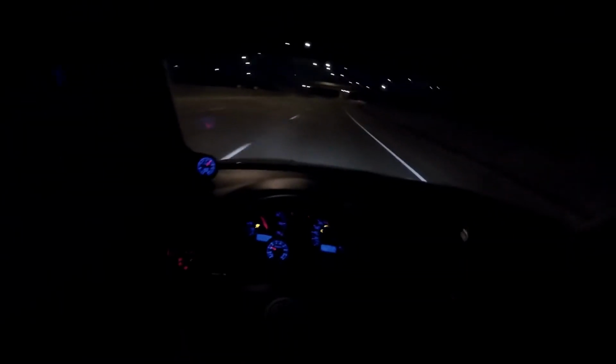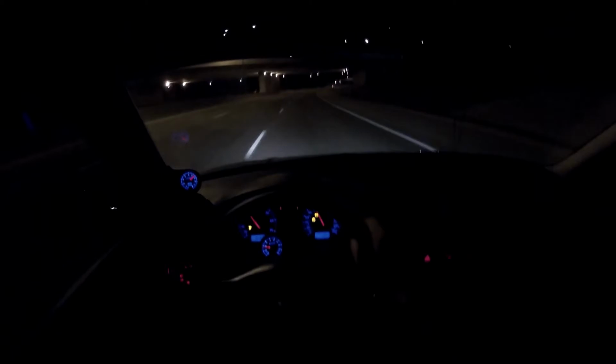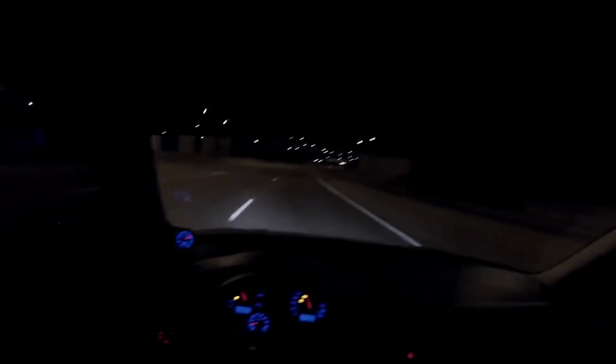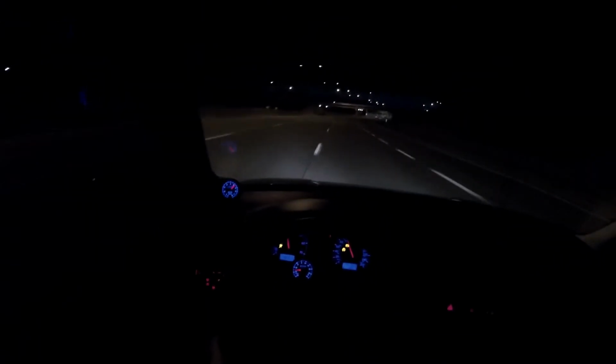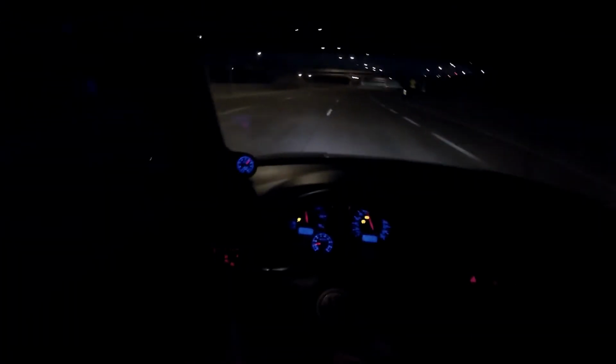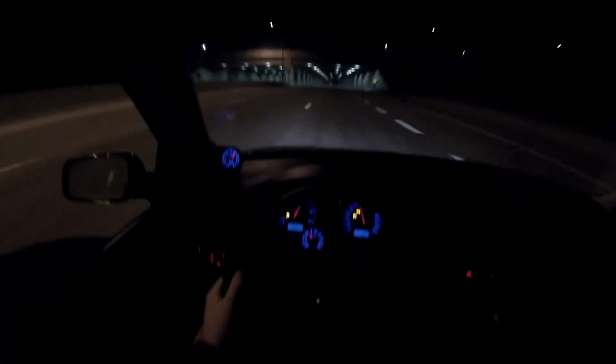This is it. We're just on the highway here, freeway. Just driving up. It's got a lot of good lighting here. There's no cars really behind me. So this turbo spools up around 3,800 to 4,000, and it's in full boost. I'm already basically in full boost, but we'll give her a little high end in the tunnel here.